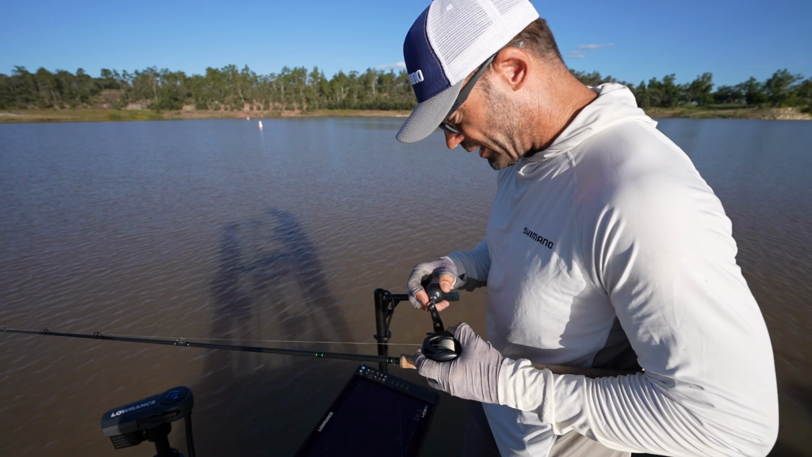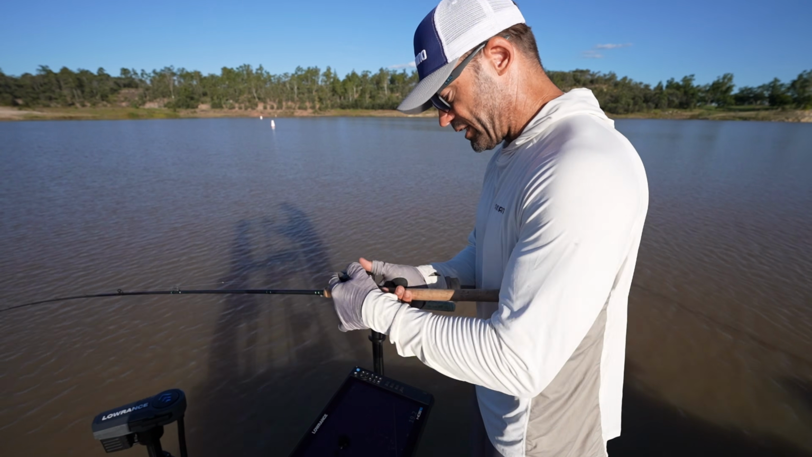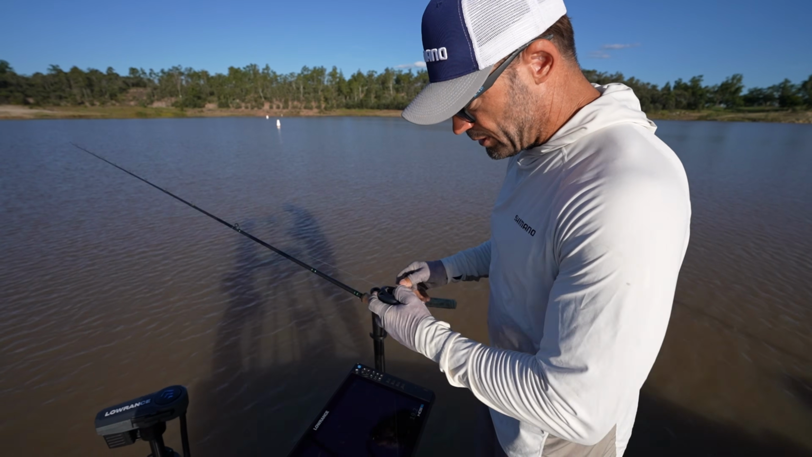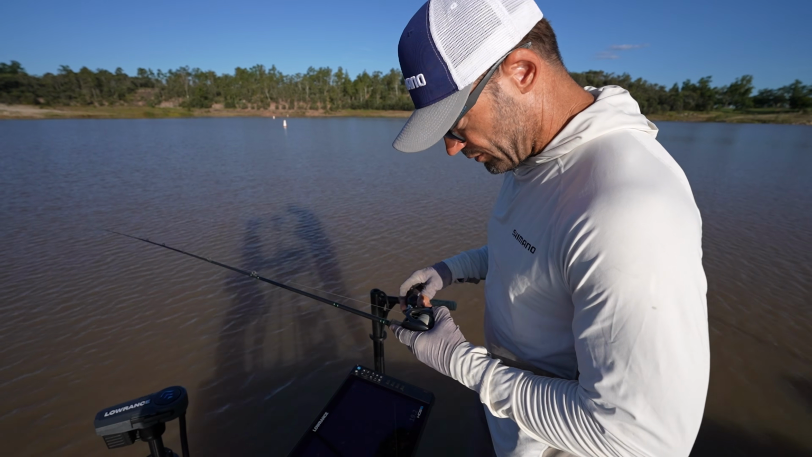And if I mess up a cast, I can quickly get it back in. Running the big single handle allows me that if I need to, or when my lure is in the right spot, I can then slow down pretty easily as well without having to worry about being too quick and lifting that lure too high in the column.